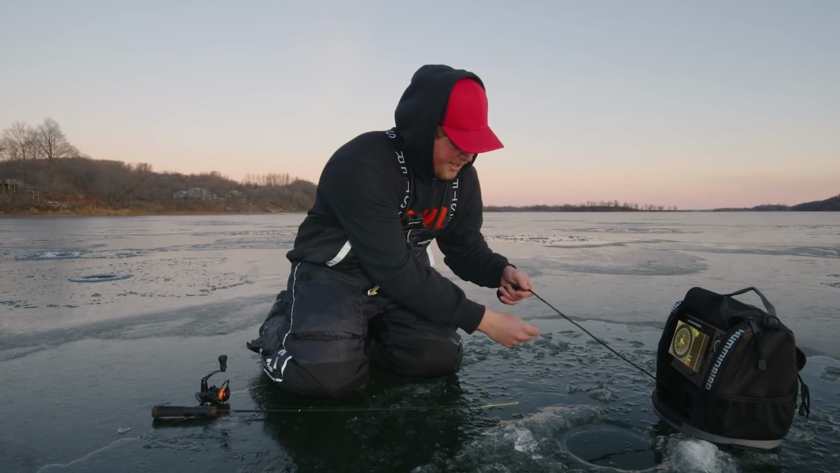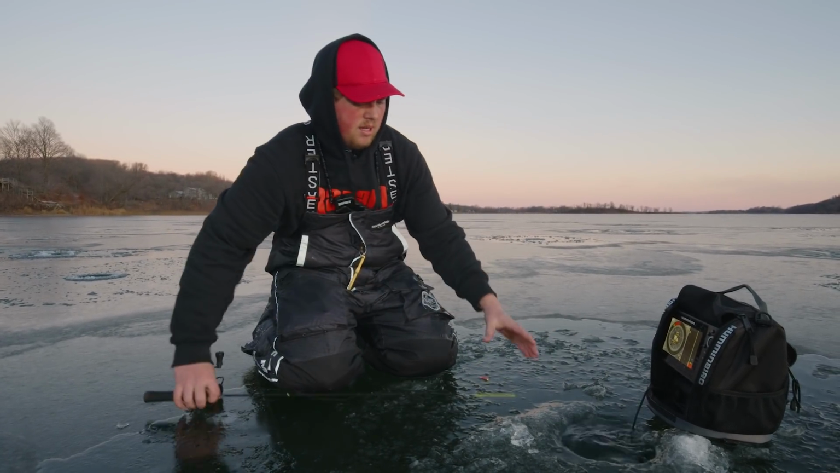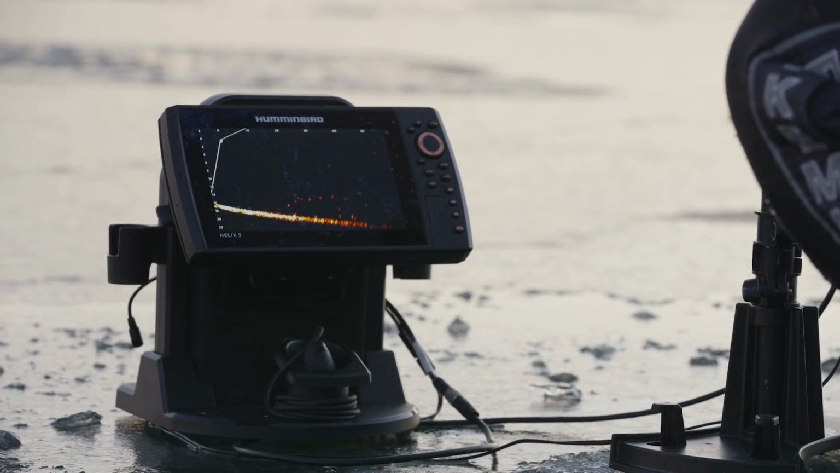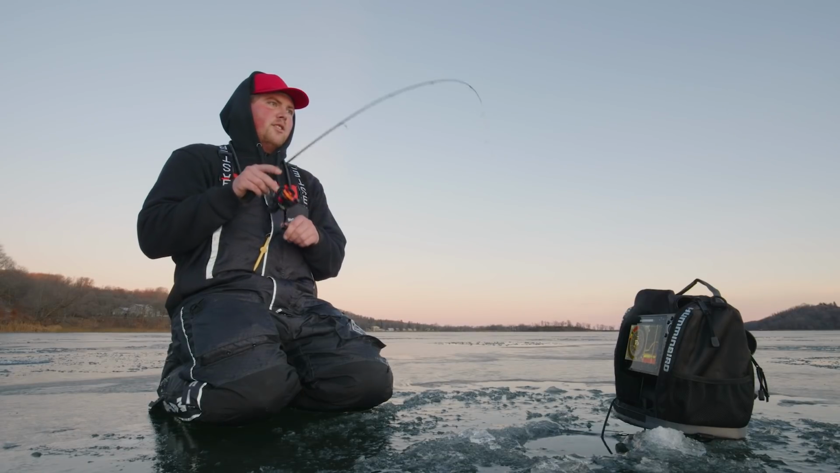And if I can get untangled here, because as you could tell, there's a few more down there waiting for me. Yeah, there's a ton of them, 20 to 40 feet. I'm going to start a little aggressive, see if I can get something on the slab wrap or what have you. Deal, I'm going to keep catching them with the tungsten.